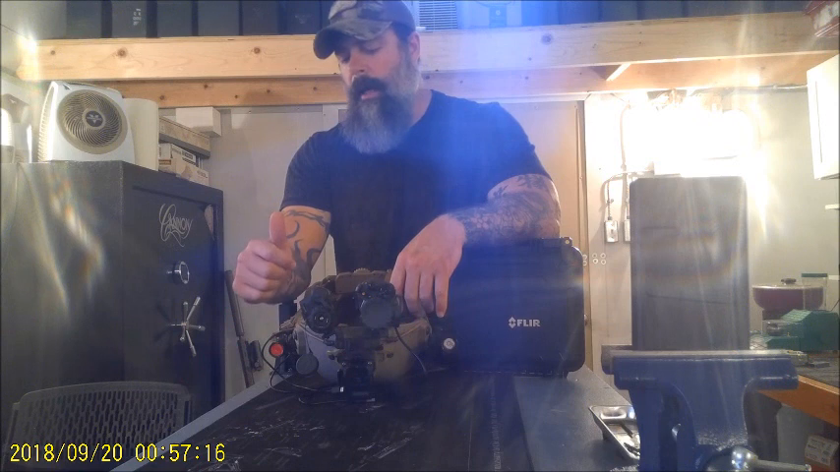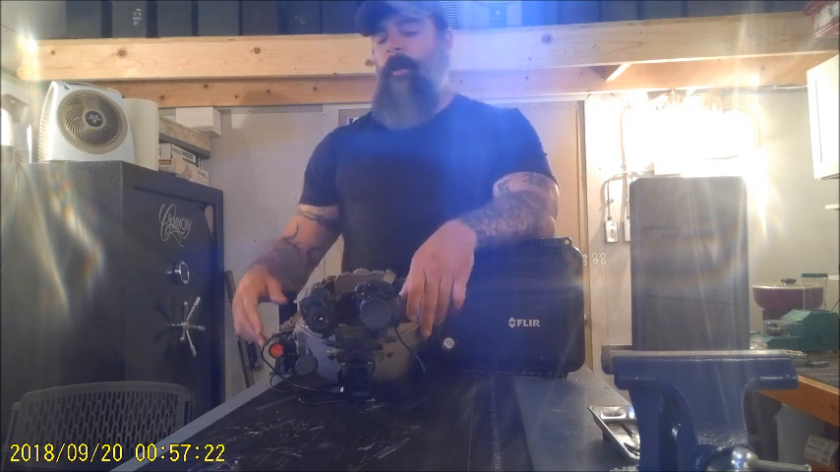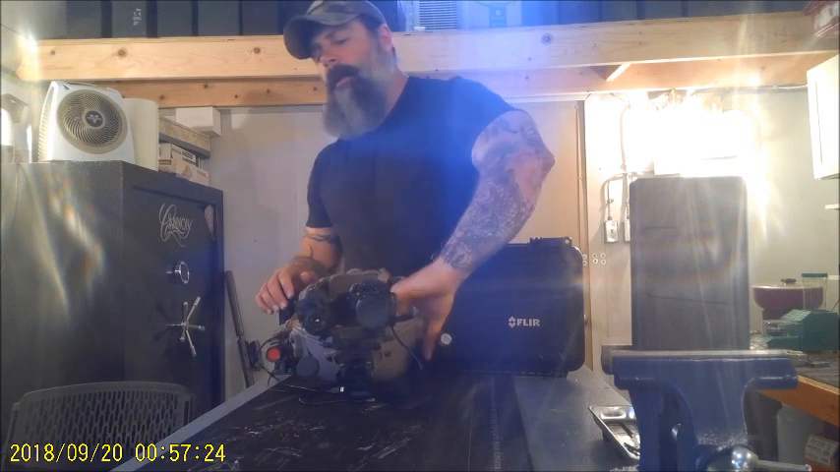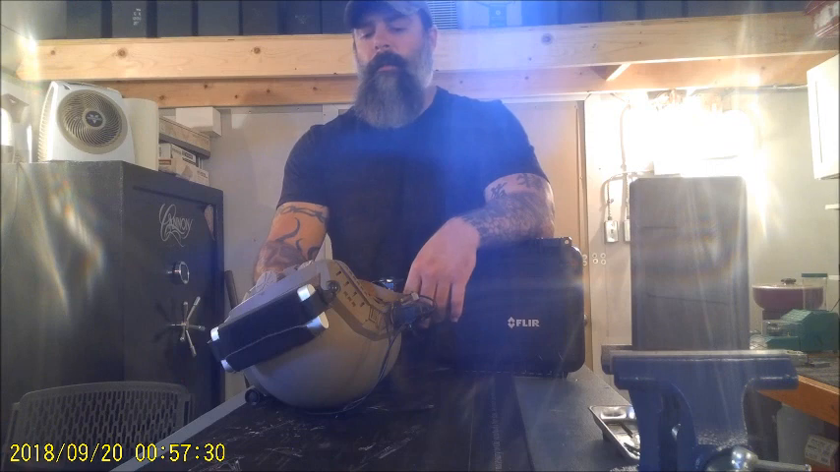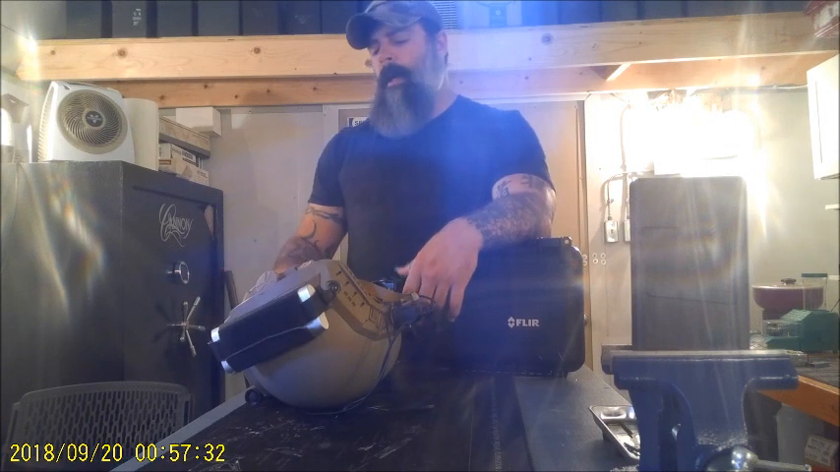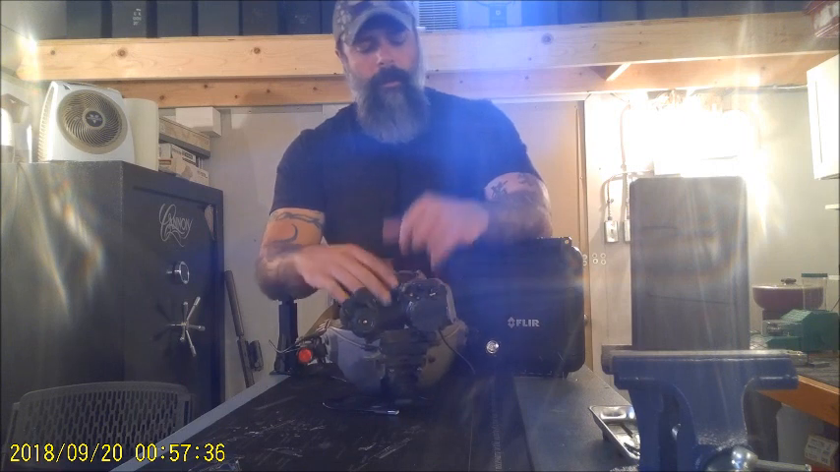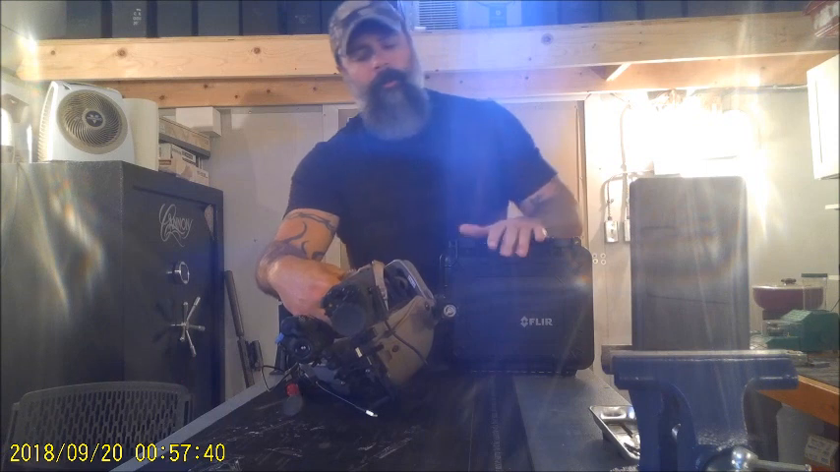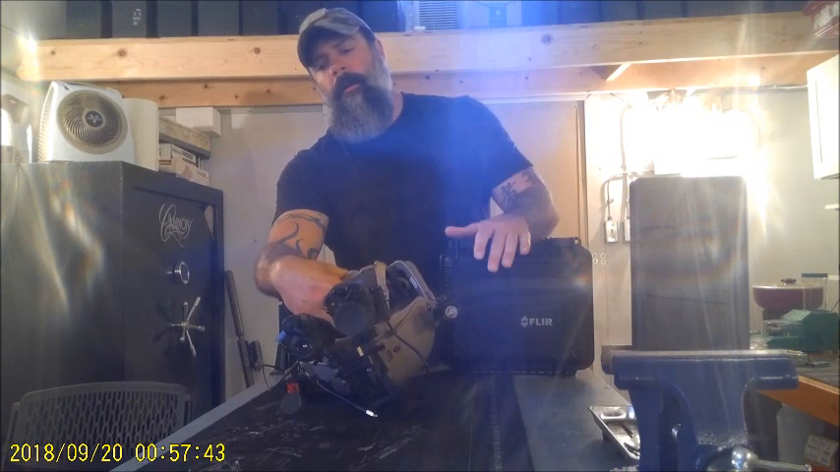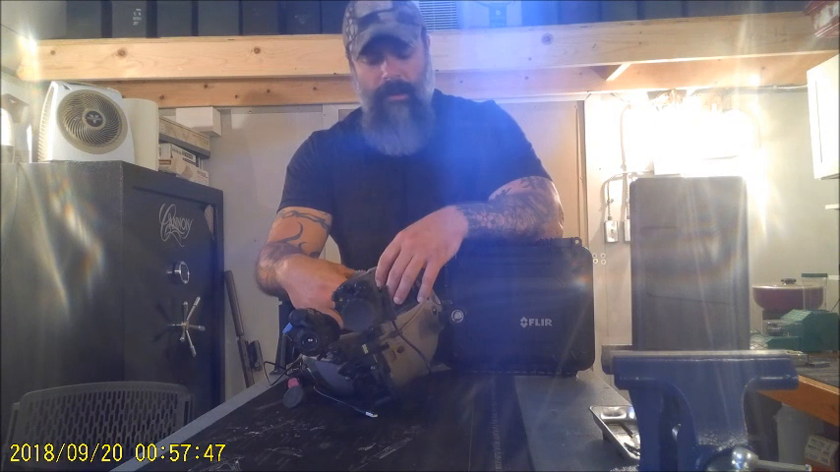But this thing has been awesome. It does take CR123 batteries, but it will take an external, which is what I do. The CR123s last about 2.5 hours. I didn't like it, it eats up the battery. I used an external pack, and I needed the counterweight anyways, so I just hook it up to that. It does come in one of these nice boxes right here, and I do actually put it in the box when I put it in the safe. I want a longevity video of my stuff, and this box does help.